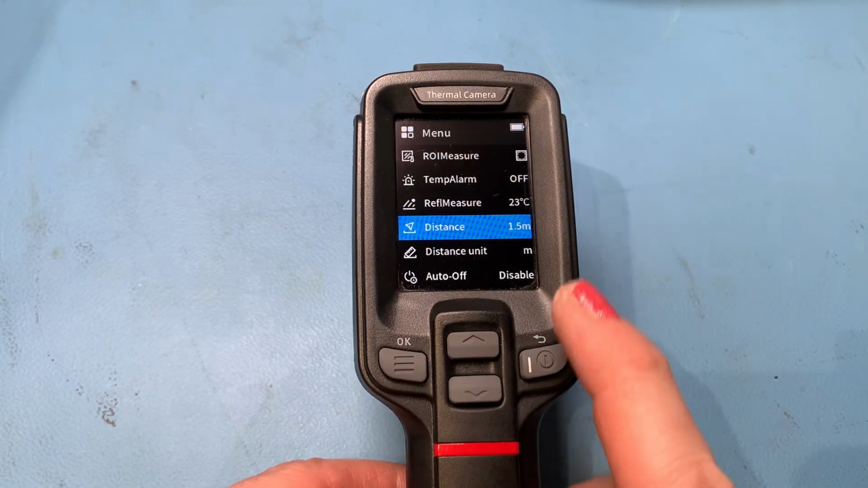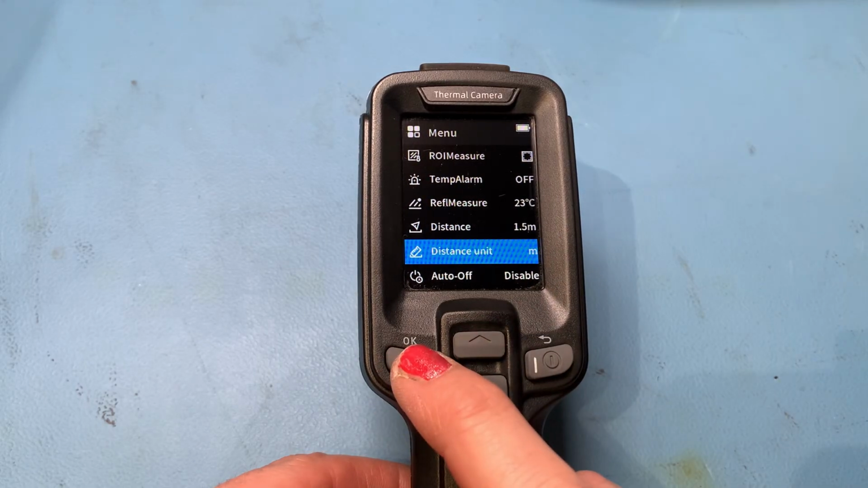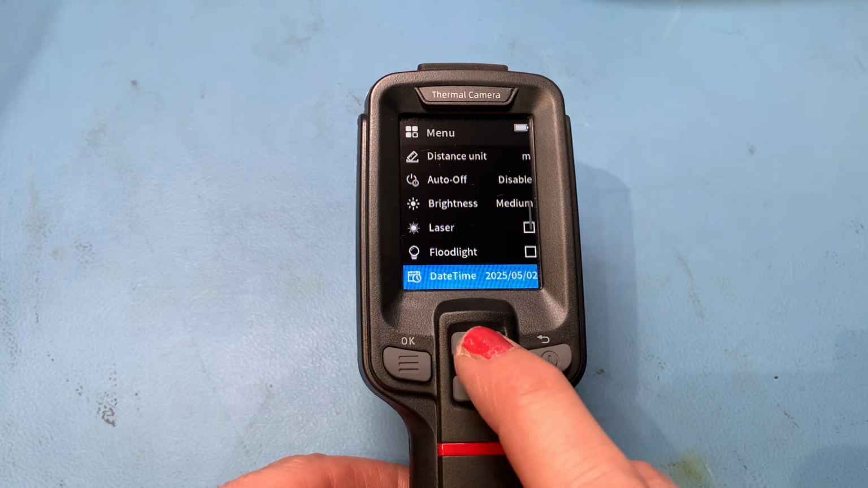You've got your distance there, you can set it to what distance you're working at. You can change the distance unit from meters to yards. You've got your auto off power saving mode there. You can change your screen brightness.